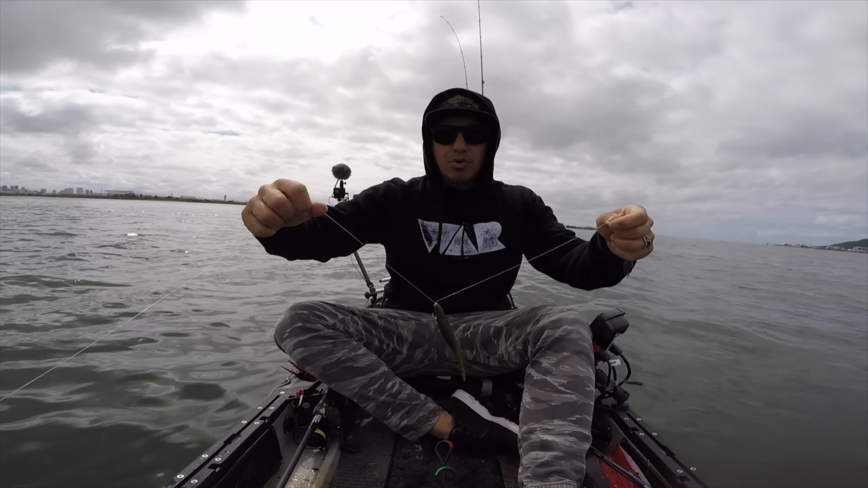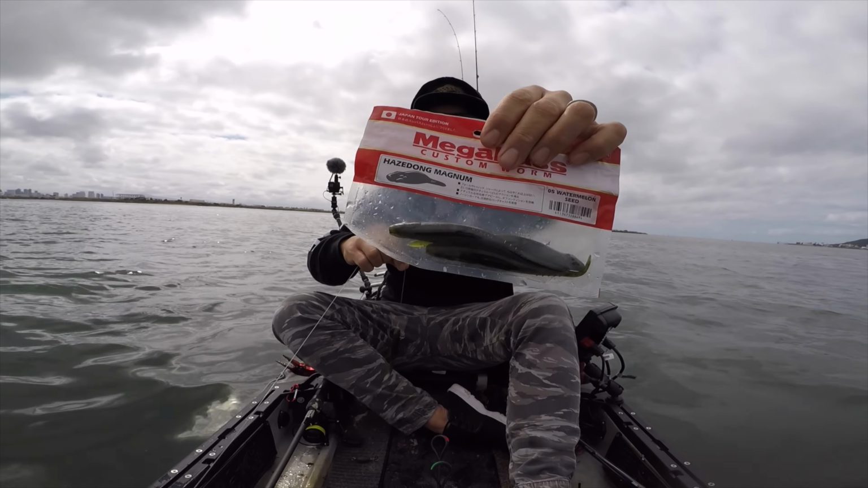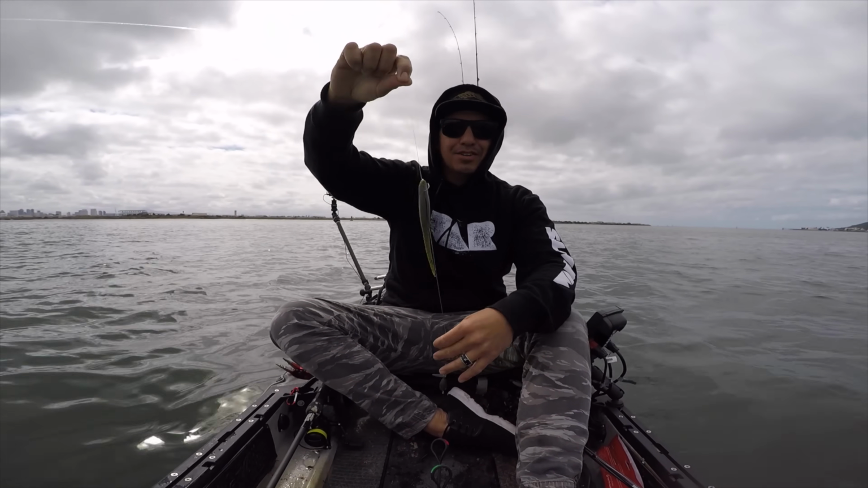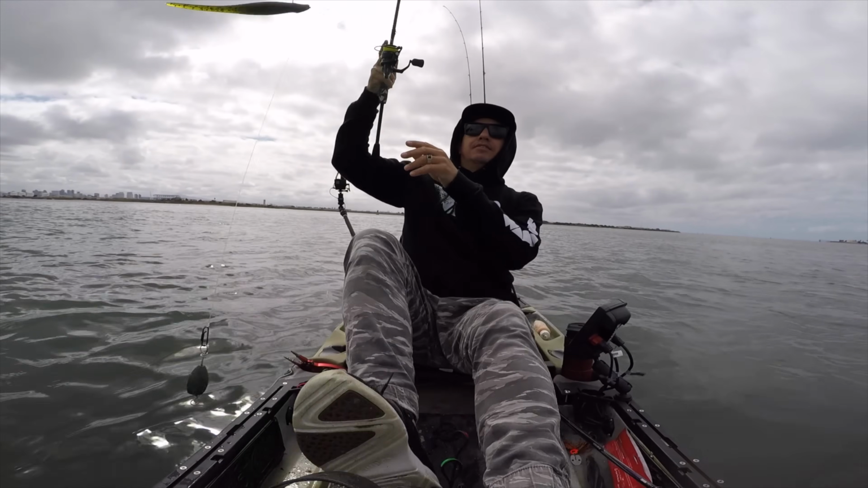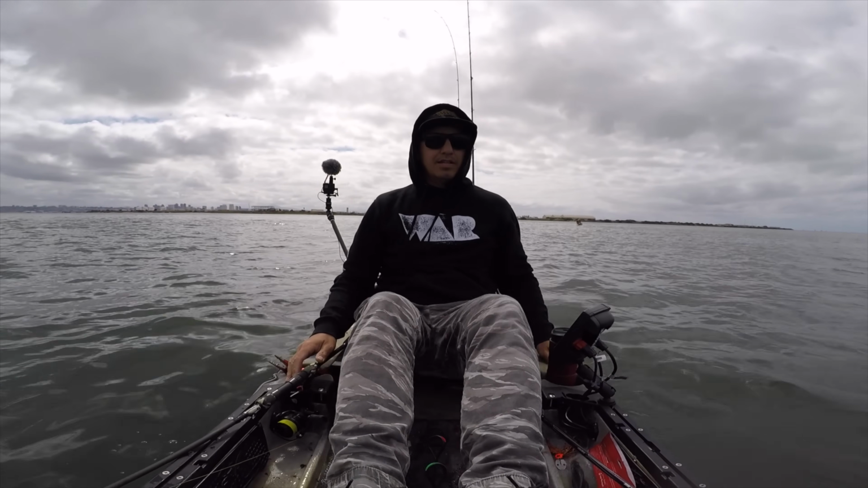So on the hanging drop shot, I'm fishing this Hayes Dong Magnum. And I got one there, so let's see if we can get another fish. I'd like to catch some more bass. I'm not super interested in the sculpin, but I'll take anything that's biting.